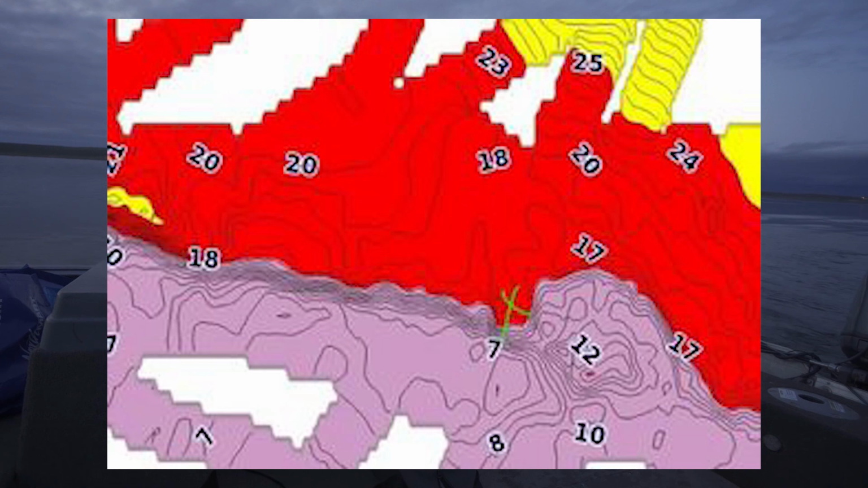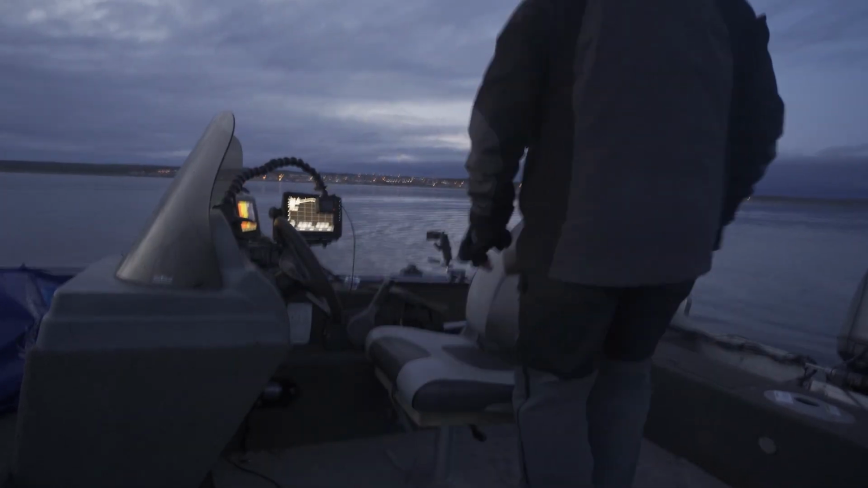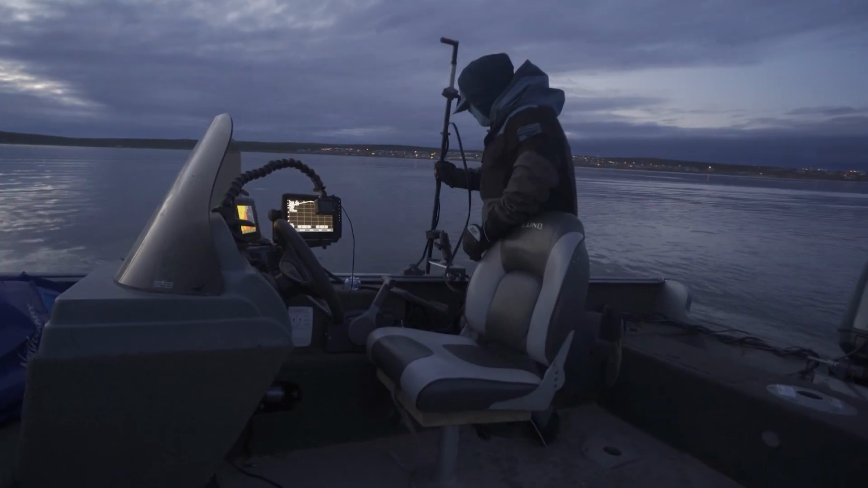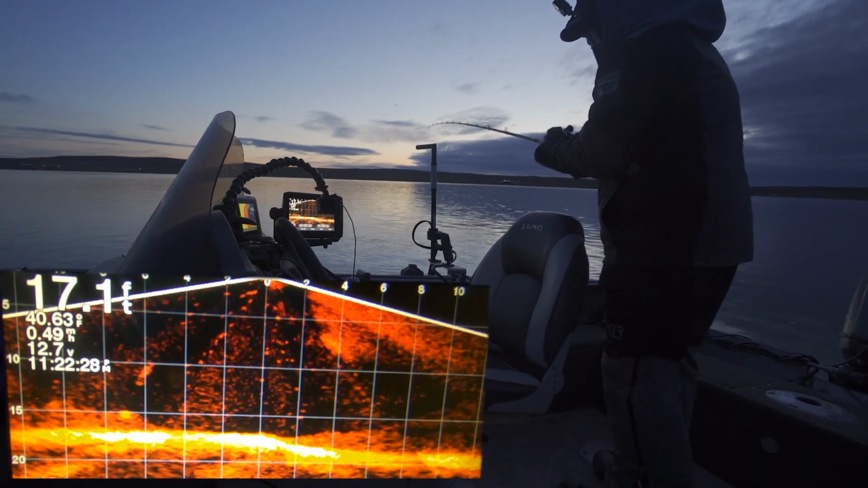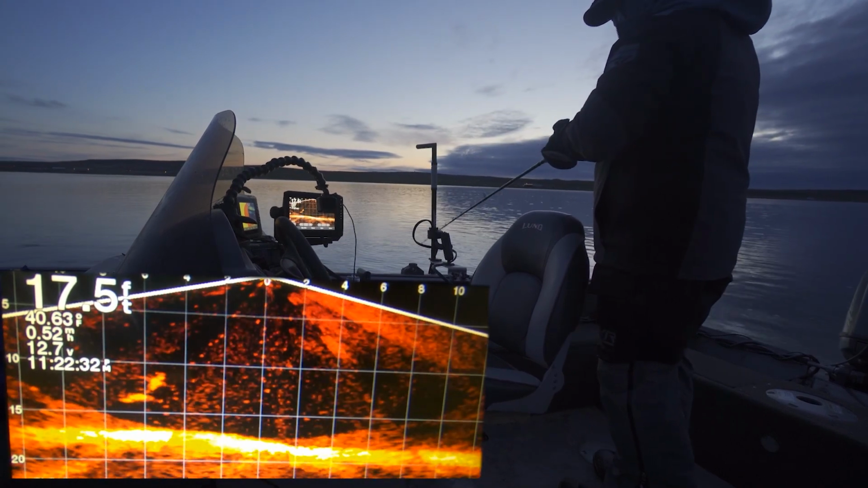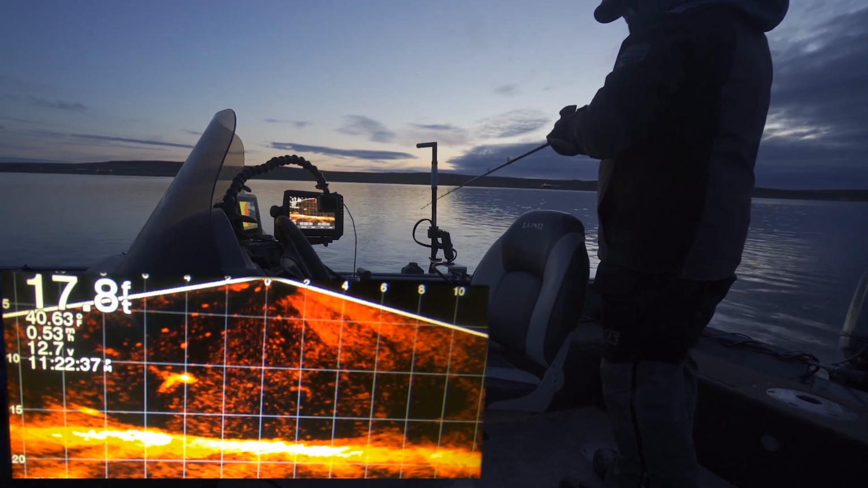Okay, this little section here, it's like an inside turn. I really like this spot. Seems to be where the most activity is when we're trolling. So there's no reason to think that it won't be the same for jigging. Let's get homeboy down there. There's a fish. I don't know if that's a lake trout or a Cisco that's trying to check out his homie. I think it might be a small lake trout. That's my guess. He keeps checking it out, dipping.